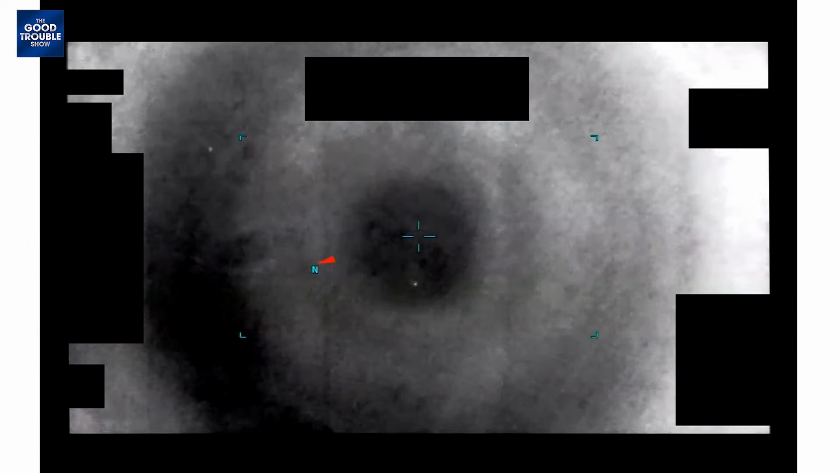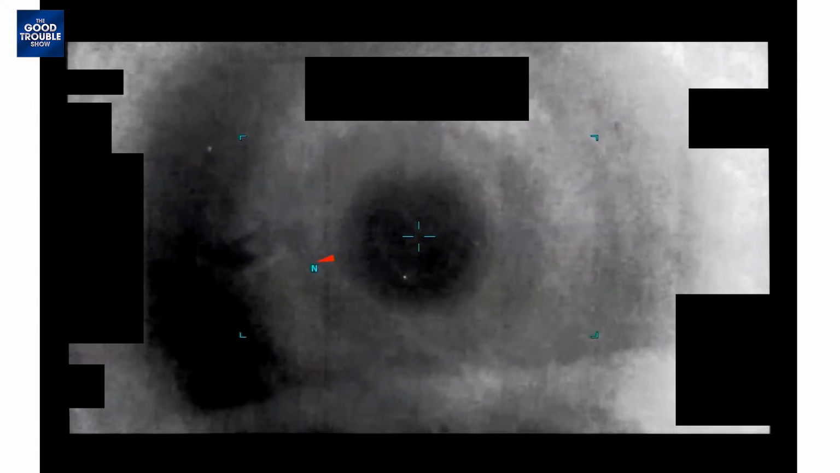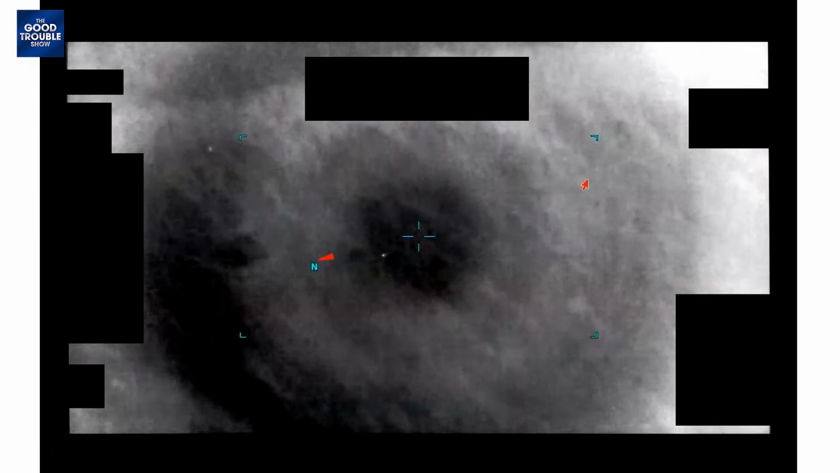I mean, could that be a balloon? Fun to go through all this. It makes me miss looking at it as well. I mean, there's no maneuvering. It kind of looks like it's floating on the wind, flying on the wind, maybe.